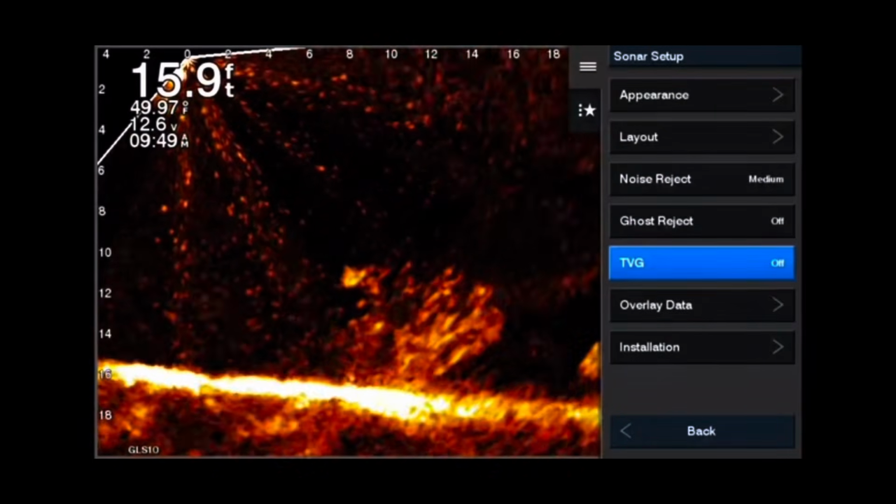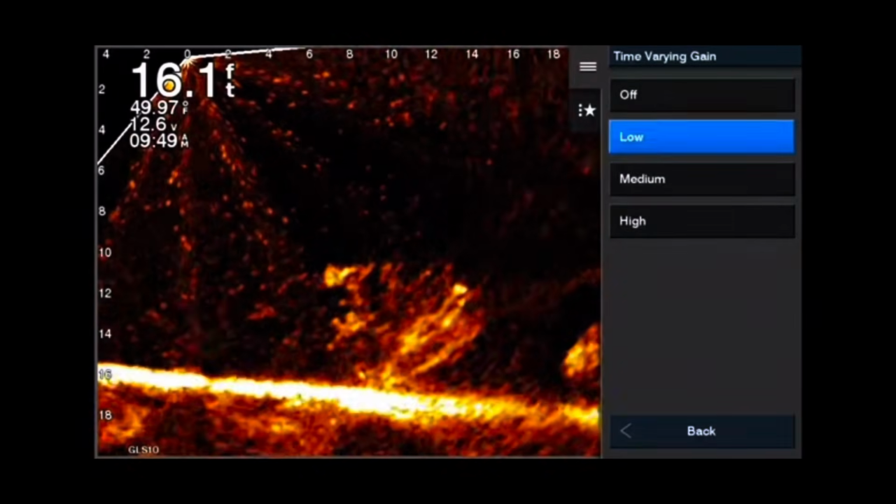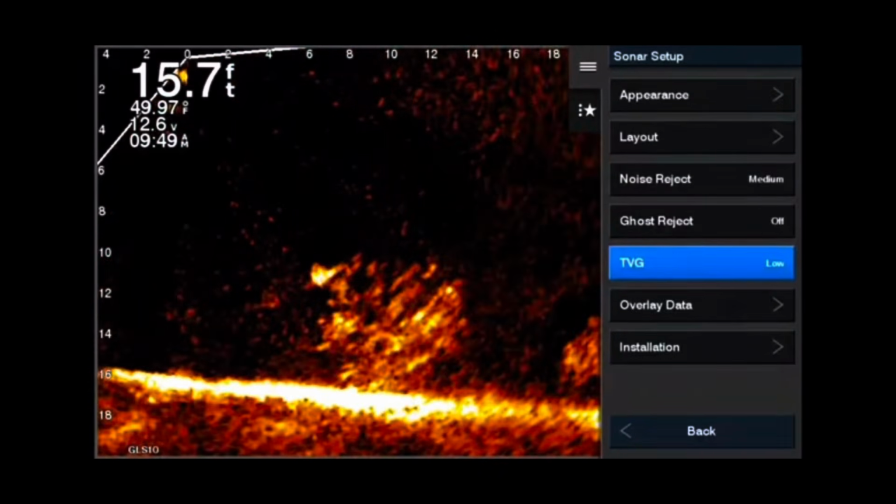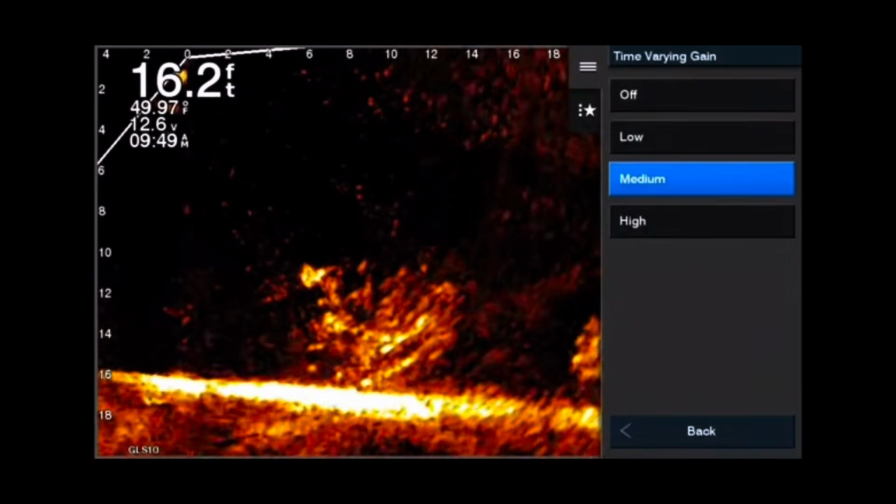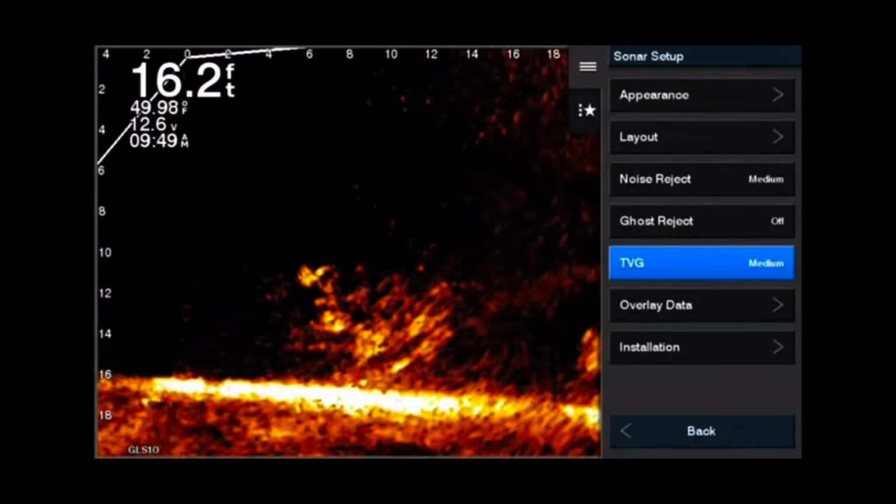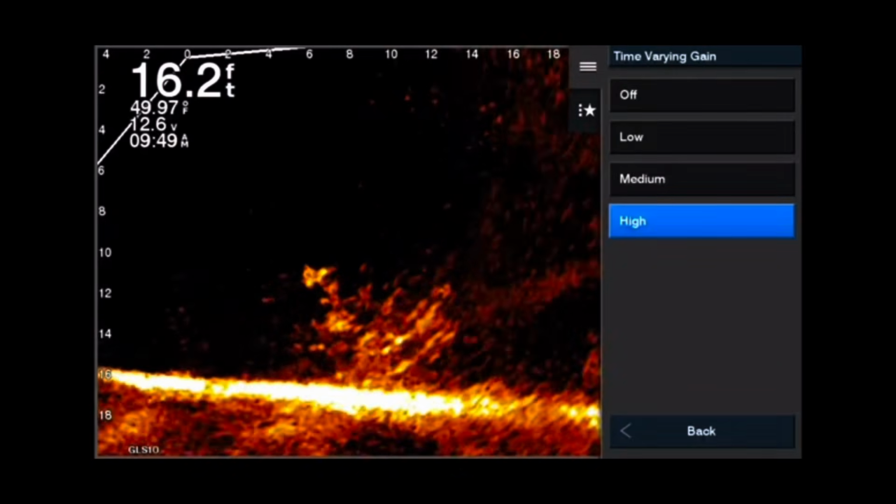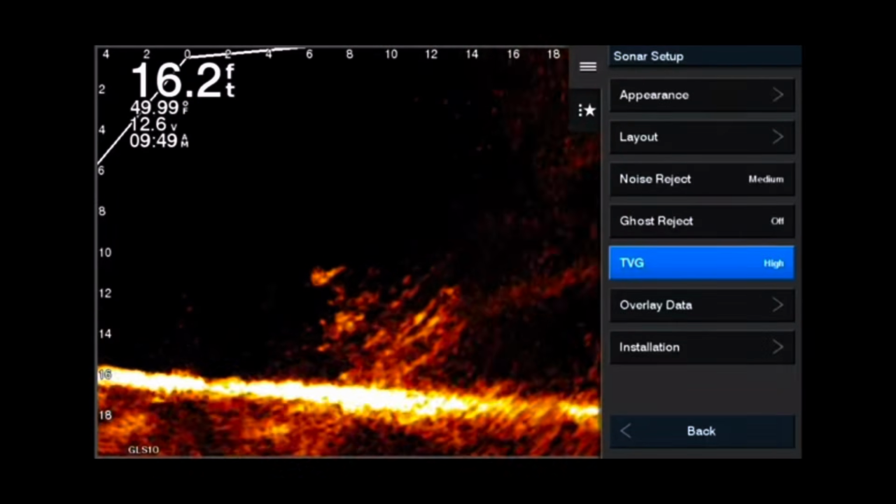I have found that, for example, right now it's off. And I'm going to put it on low right here. And look at that. Look how beautiful low cleans that picture up. Not too much, but still enough that you can still see a 32nd ounce jig. Now, when you get to medium, notice how everything kind of went black. Those small particles could be your jig in certain situations. And then high just filters out everything.